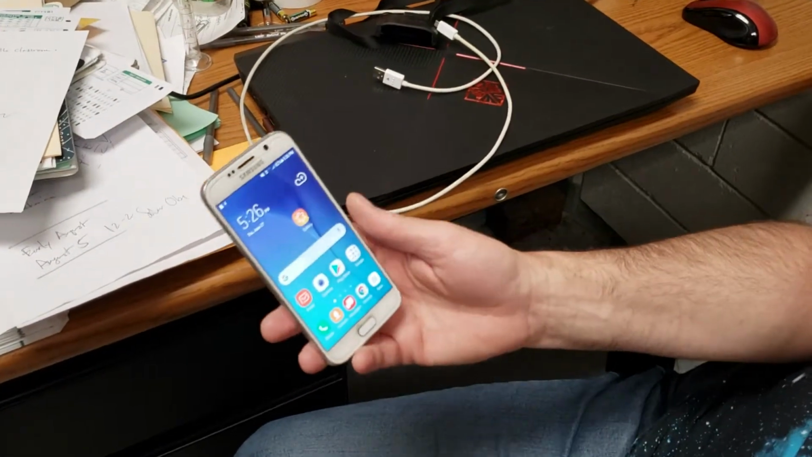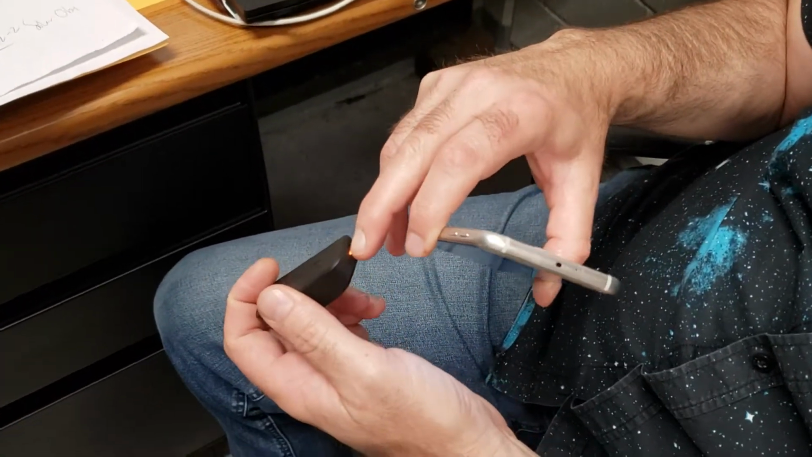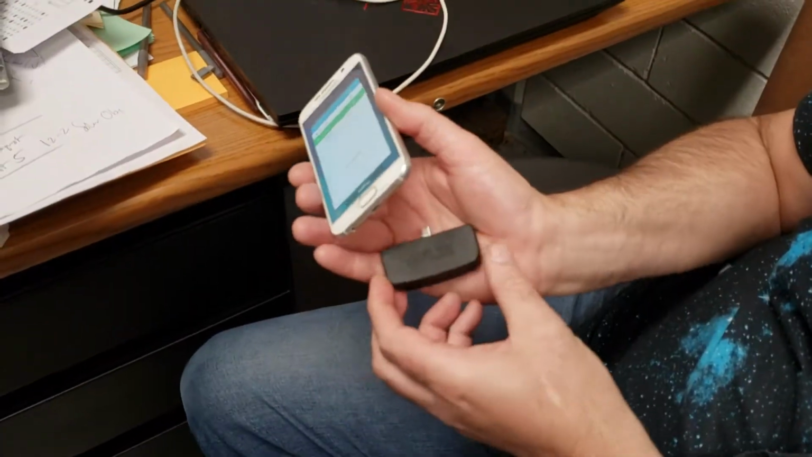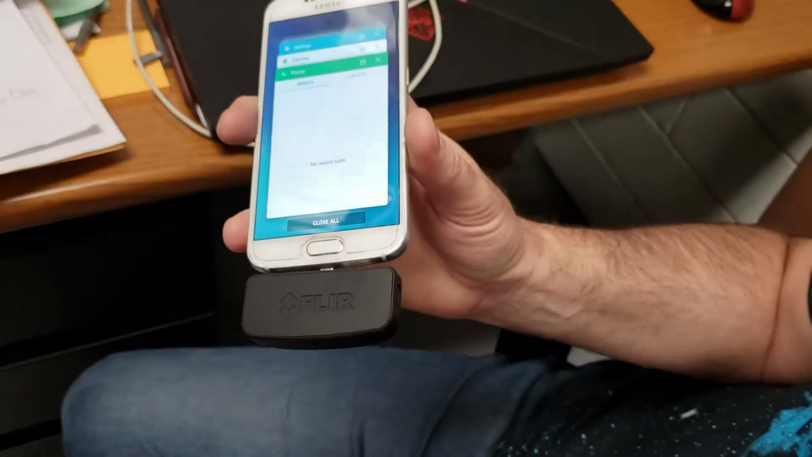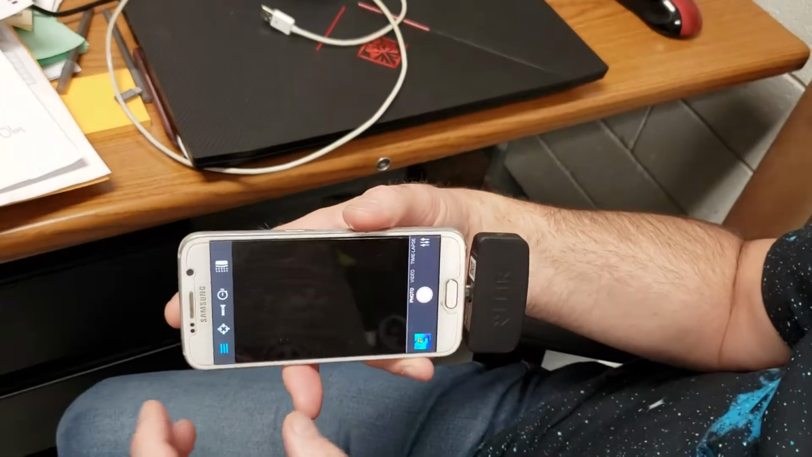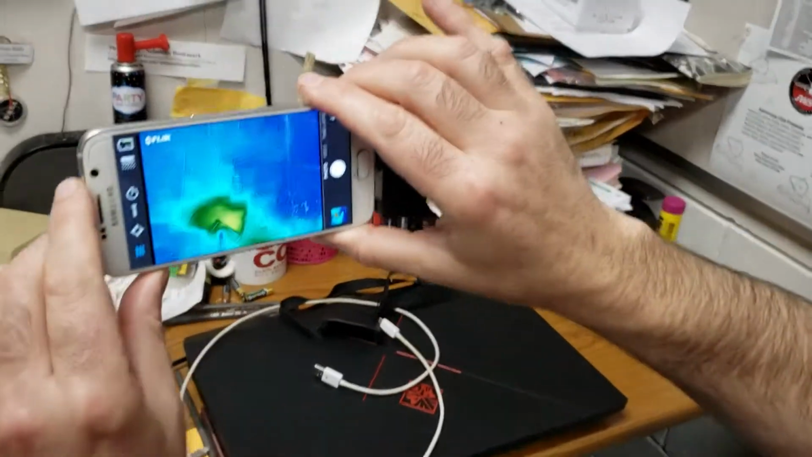All right. So what you're going to do is turn on the camera. This is the switch right here. And the light comes on. And it gets plugged into the bottom of the phone so that it's facing away from the screen. Like so. And then the software should pop open. There it goes. And we are now doing infrared photography.